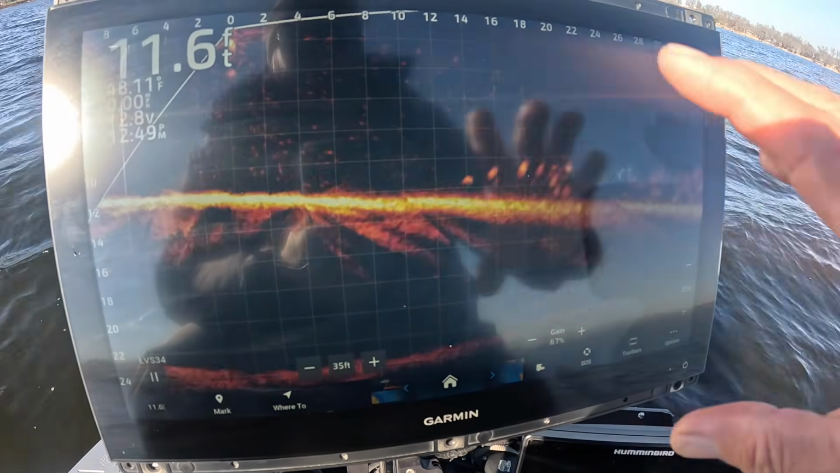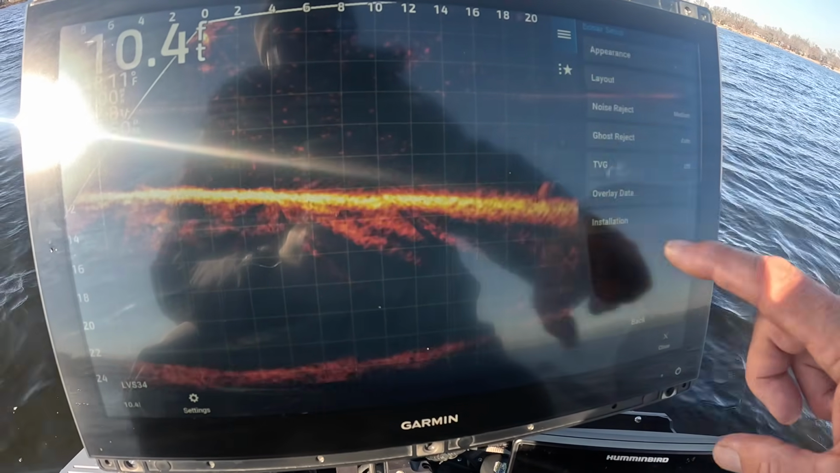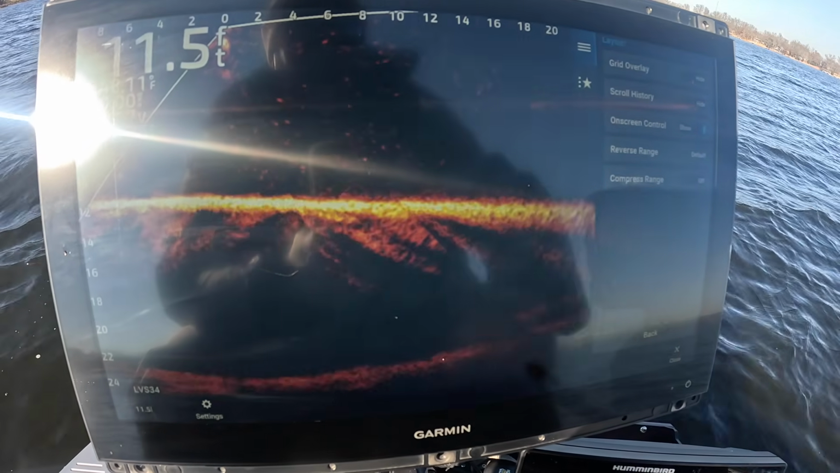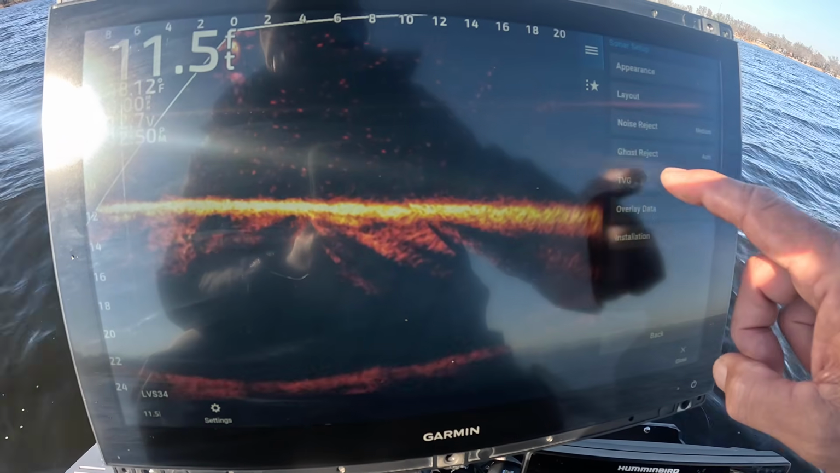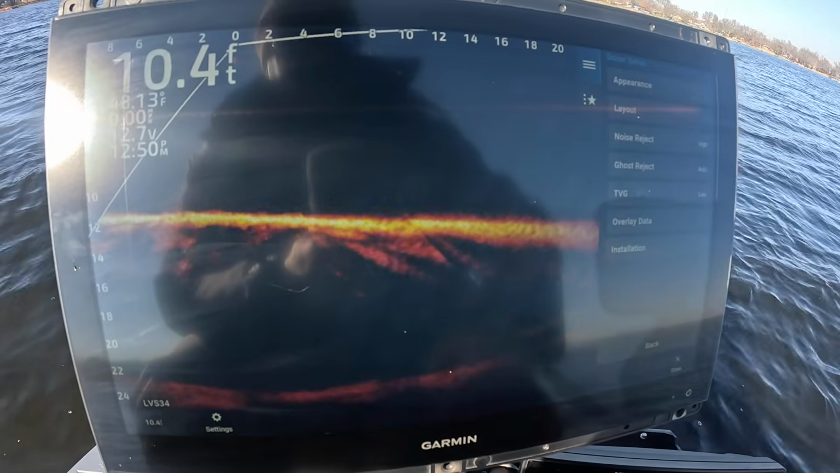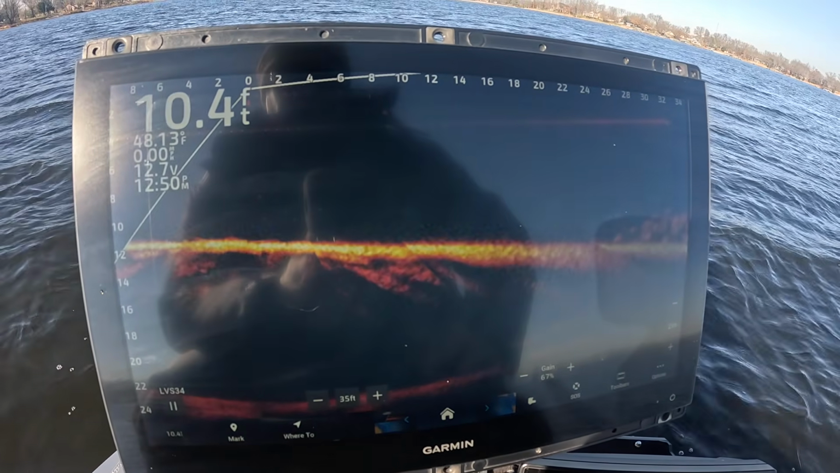Now we're gonna start to really simplify this clutter, okay? We're gonna go ahead here and go to a layout, get rid of the grid. I like to get rid of the grid. I then like to set TVG to low, noise reject to high, okay? Really slows down the screen, and that is essentially my setup.